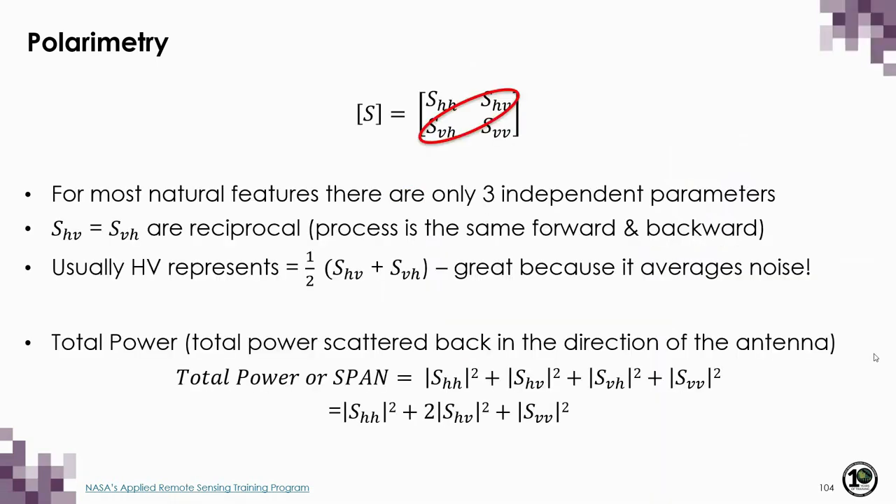For most natural features, though, the scattering matrix only has 3 independent parameters. HV and VH are reciprocal, and that just means that the process is the same forward as it is backwards. So what usually happens is that we average HV and VH together, and that gives us just 3 independent parameters.